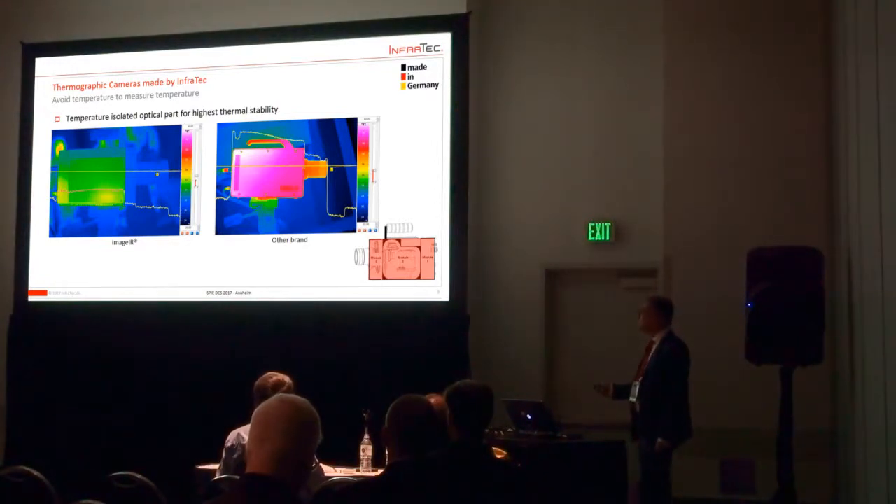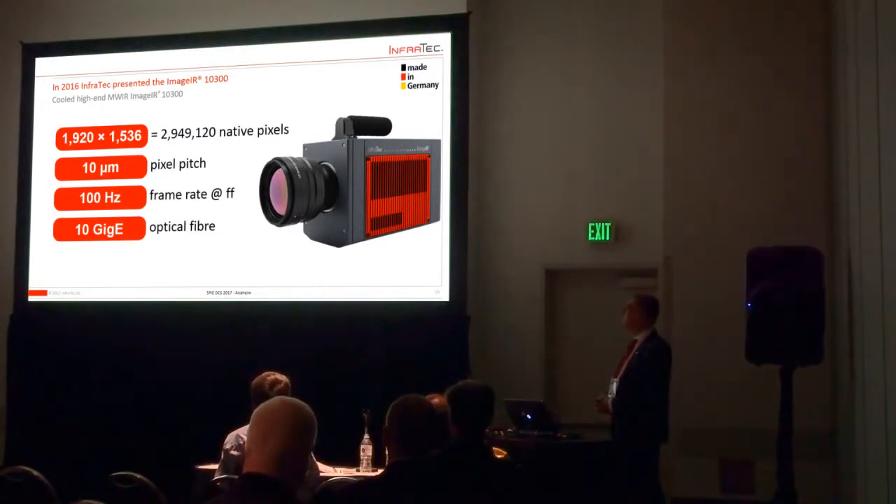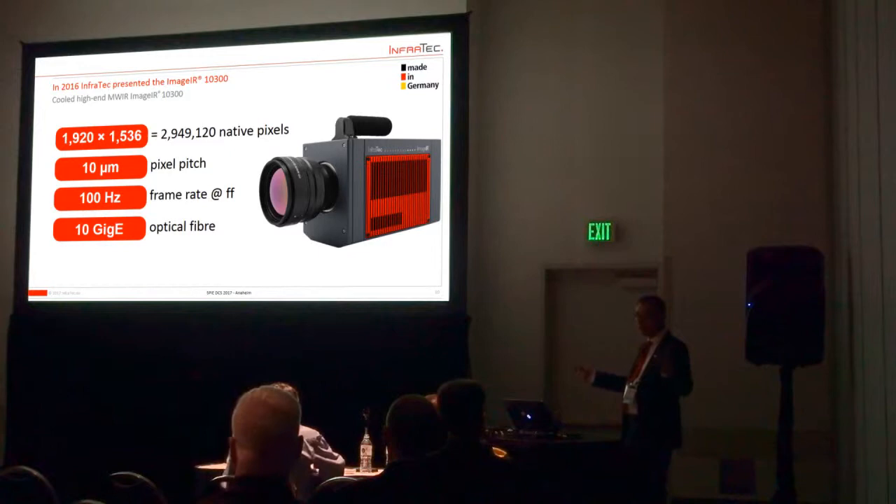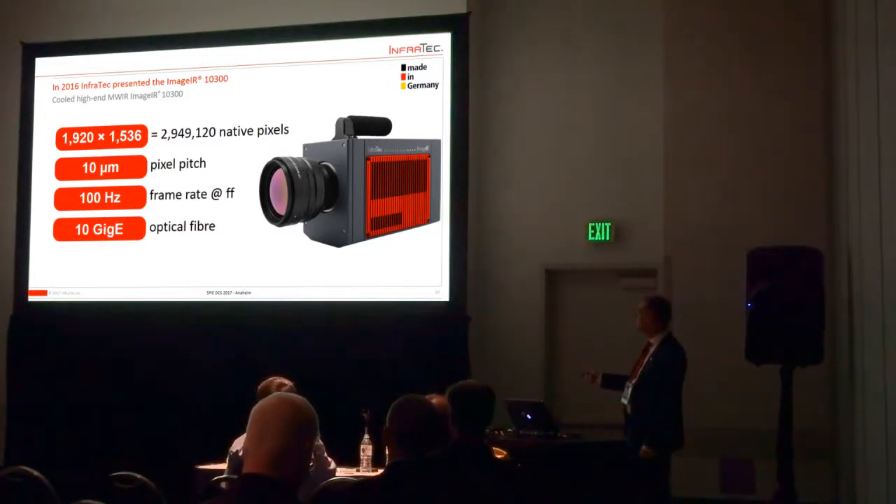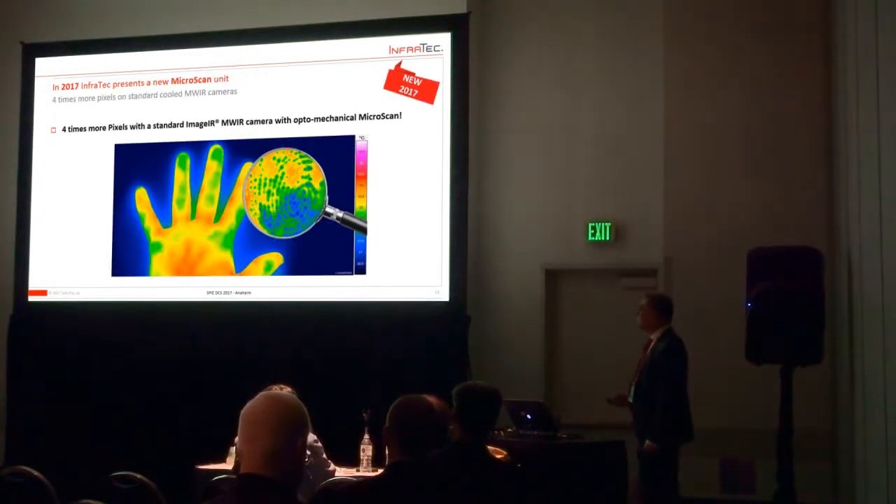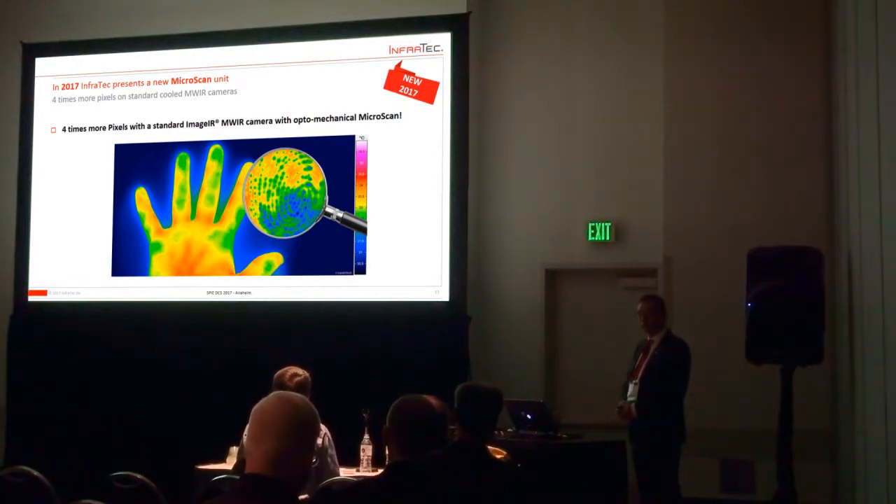Last year we presented the biggest FPA camera for midwave infrared. Still, it's the biggest commercial one. I did not see any competitor yet. So it's still available. We have it also in our booth, 350. You can still have a look at it. And this year we have something new. We want to show you how we do 4 times more pixels with a standard ImageIR midwave camera with an optomechanical microscan in front of the detector.